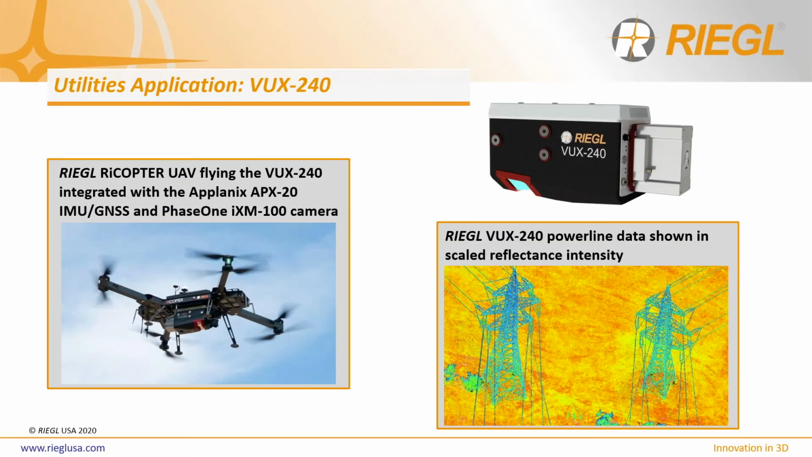For utility applications, we look at RIEGL's VUX240 LiDAR system integrated onto the RiCOPTER. With this sensor's 75-degree field of view and high 1800 kilohertz pulse repetition rate, this system was designed to turn out feature-rich data. Outside of the impressive pulse repetition rate, the VUX240 is also capable of producing 400 lines per second, creating tighter scan lines, allowing for flexibility in ground speed and altitude, while still capturing the same returns from power lines as a lesser performing system.